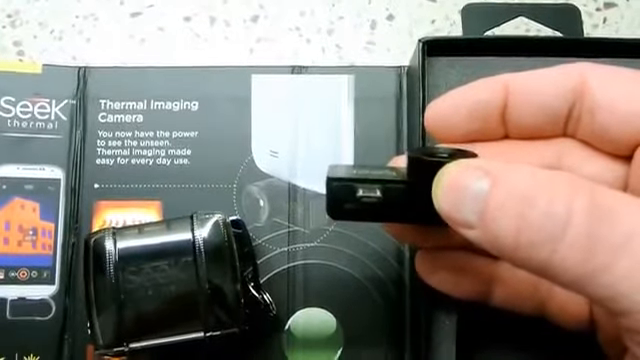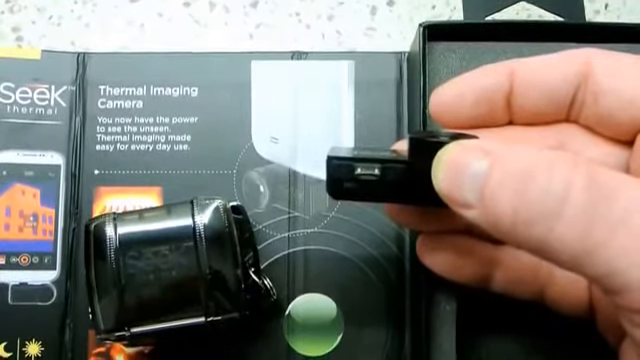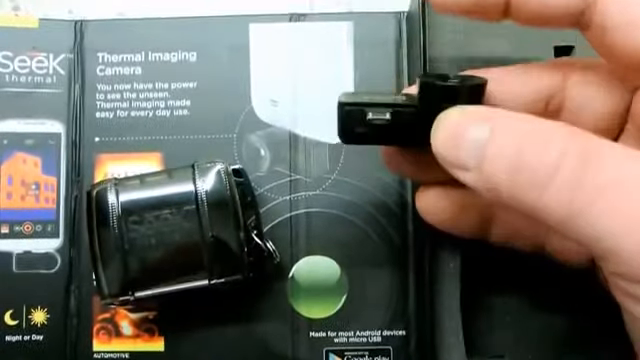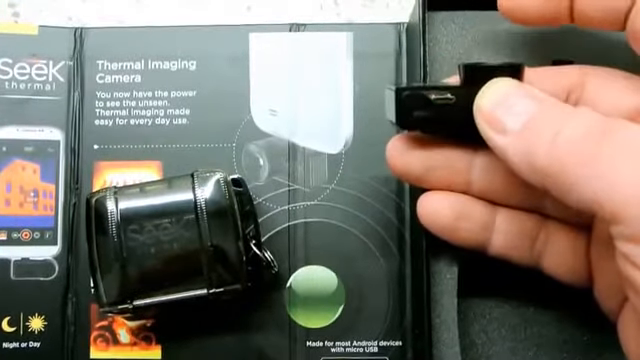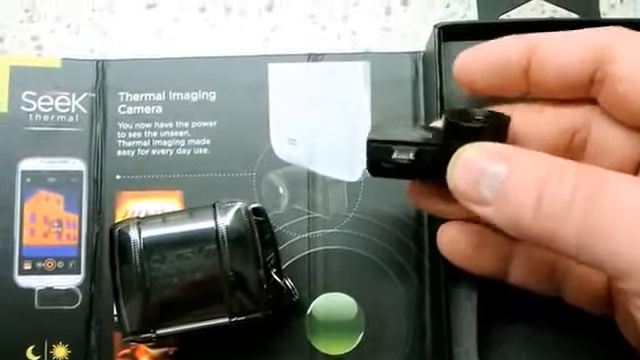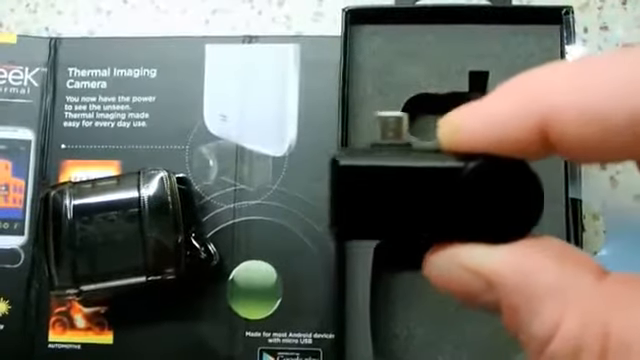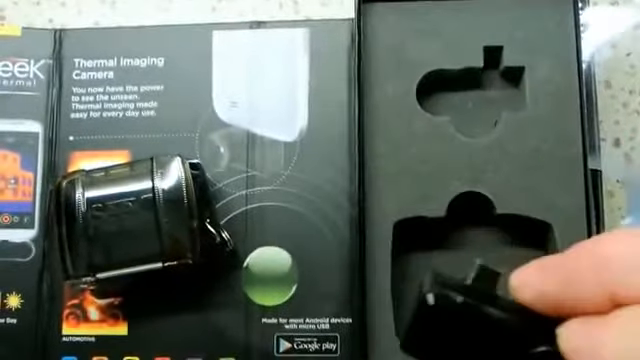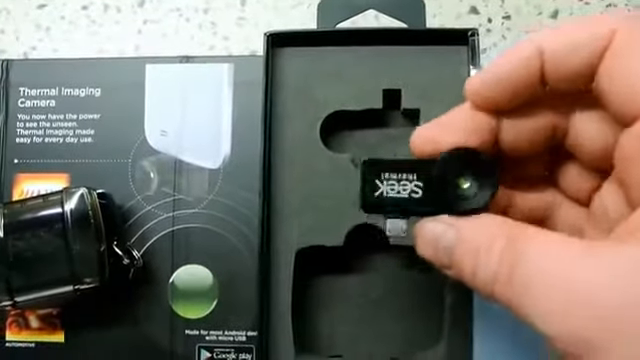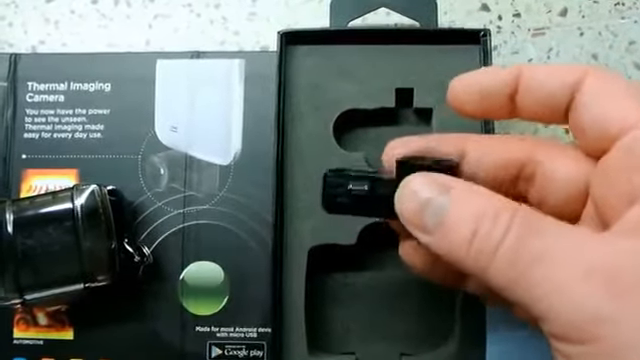The connector does not rotate. It's a fixed connector, so basically what this thing likes to be plugged into is a device where the long flat side of your micro USB is facing the back of the phone, not the side you look at. With a connector on the bottom, it works best that way, so it would be mounted like this at the bottom of your camera. If you have a side port or use an armored case like an OtterBox, you might find that you need an extension cable to be able to use it, which can be a little bit cumbersome.